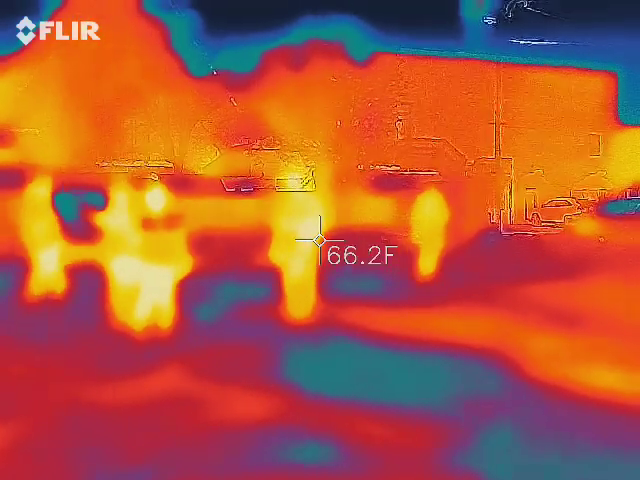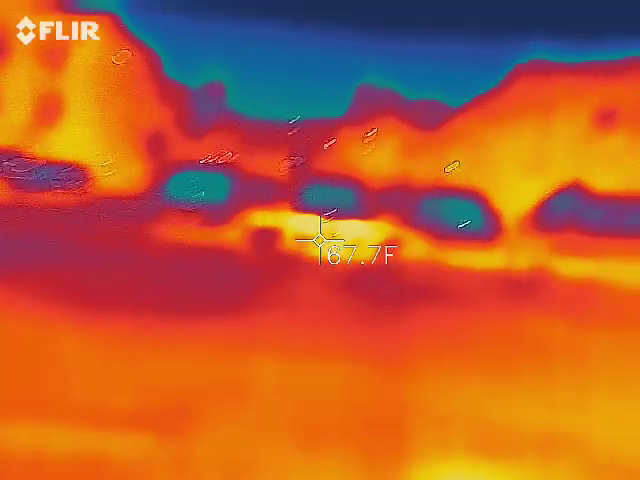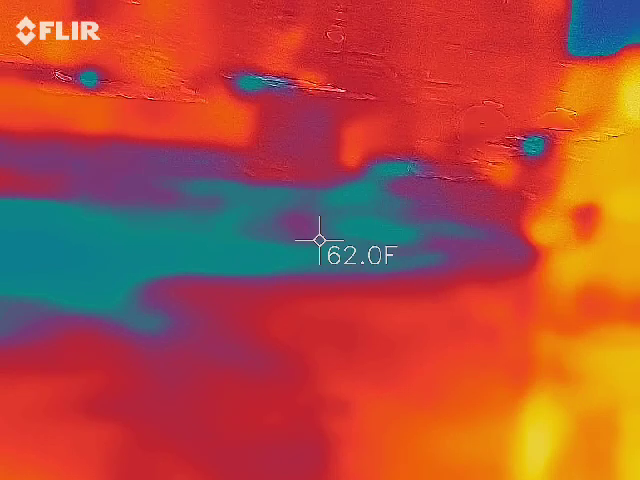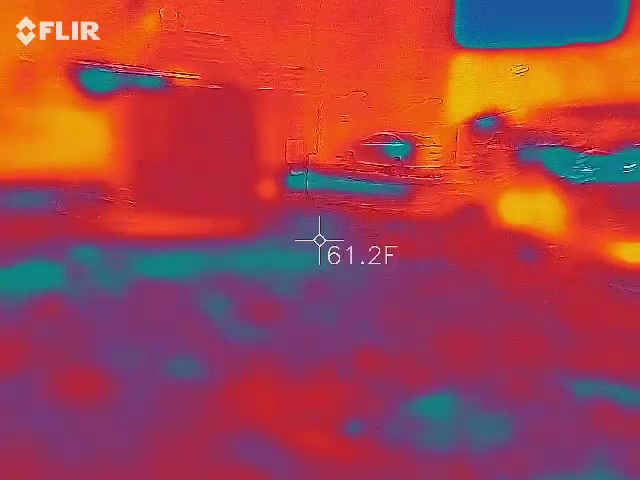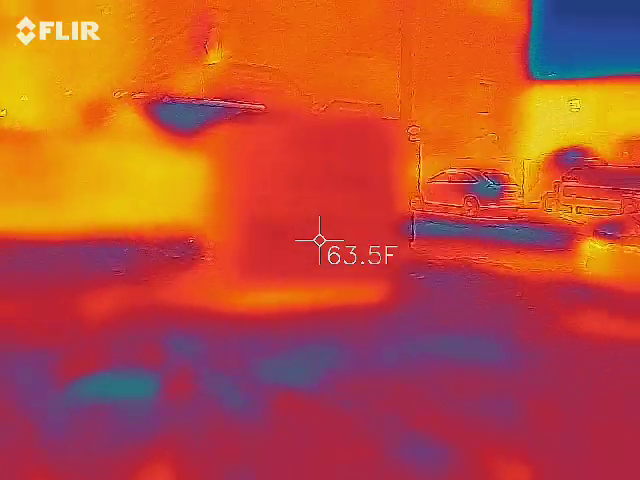Let me follow up with these other groups and see what they're up to. Big mountain cold. At 59.